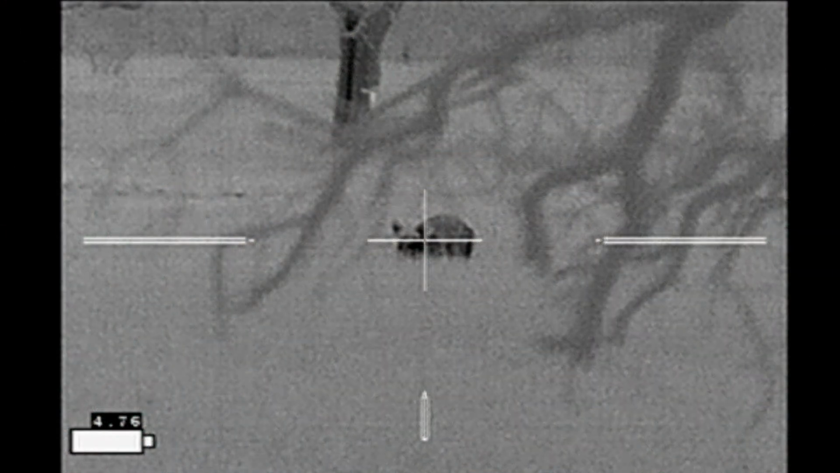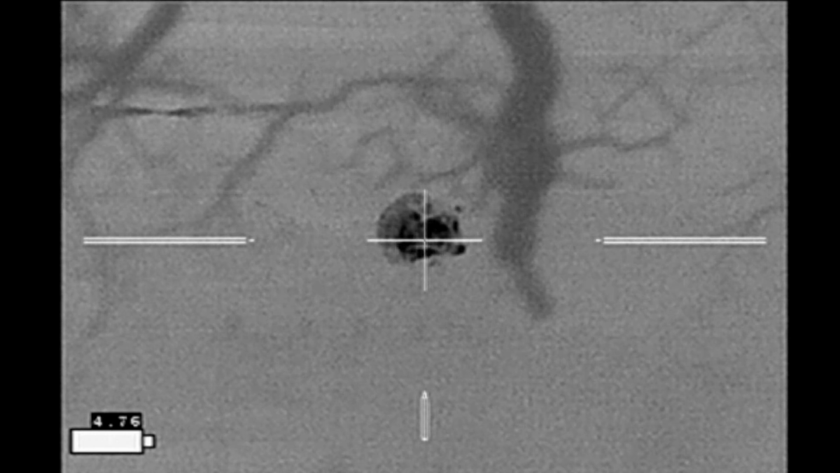The last frame before the shot broke looks like I've got good shot placement with the hog moving. The shot impacted in the shoulder slightly behind where I was aiming. And pretty much for the second shot as well. Both shots going through the chest cavity, the second shot actually exiting out at the left hind leg.